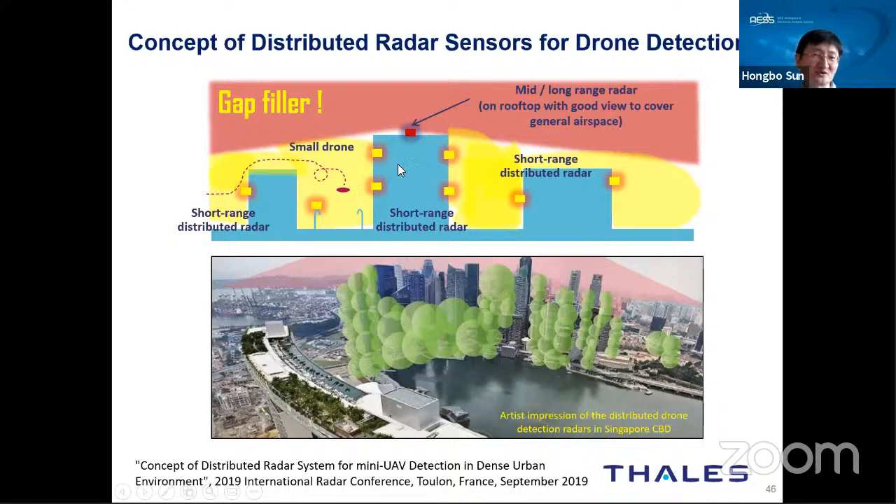But if a small drone flies in between the buildings, we need to use a lot of small, very cheap distributed radar sensors to cover all the gaps between the buildings. So we need to install a lot of distributed sensors. Each sensor just needs to cover maybe 100 or 200 meters, which is good enough. So each sensor can be very cheap, and in total this will be a much more cost-effective solution to cover an urban area, for example the CBD.